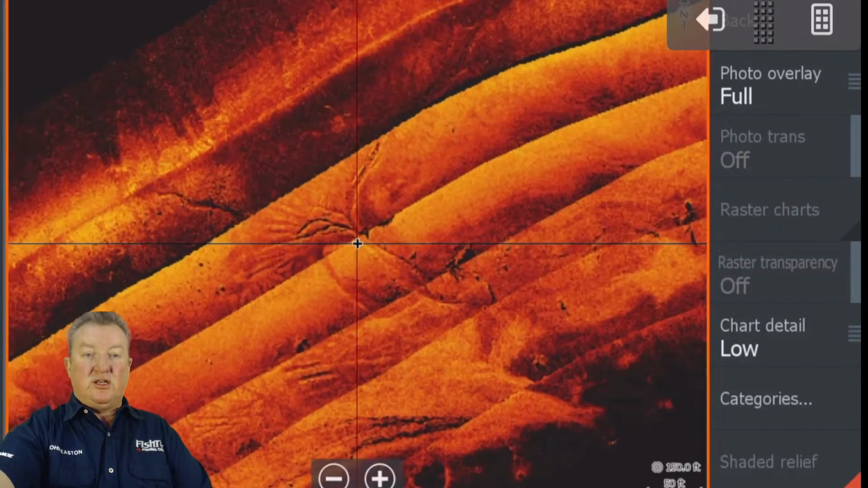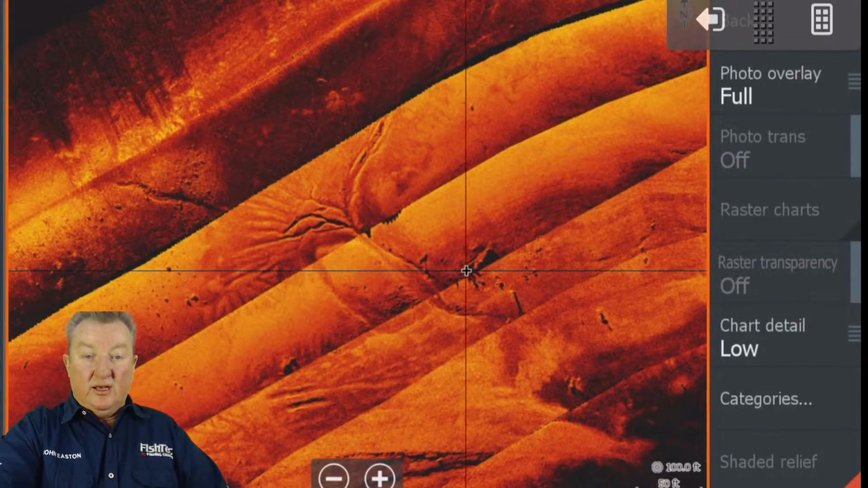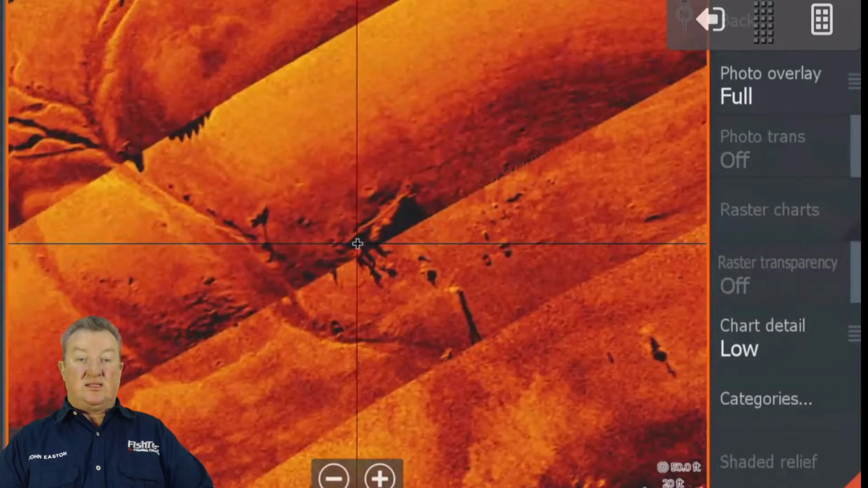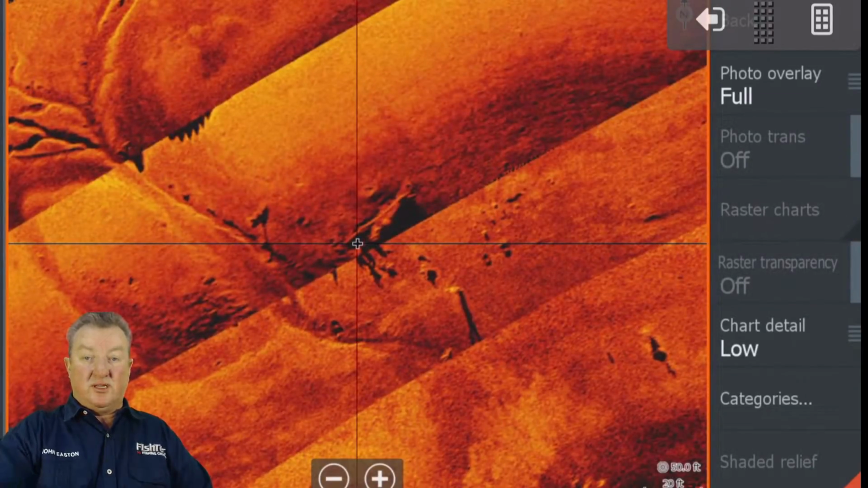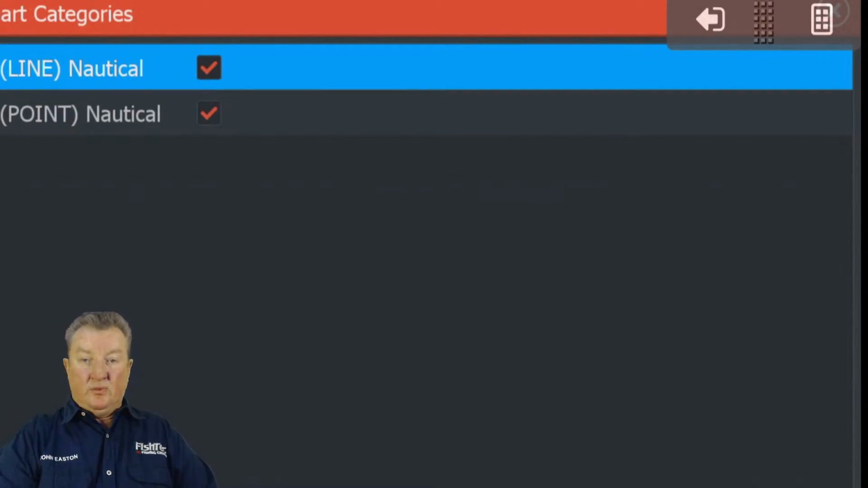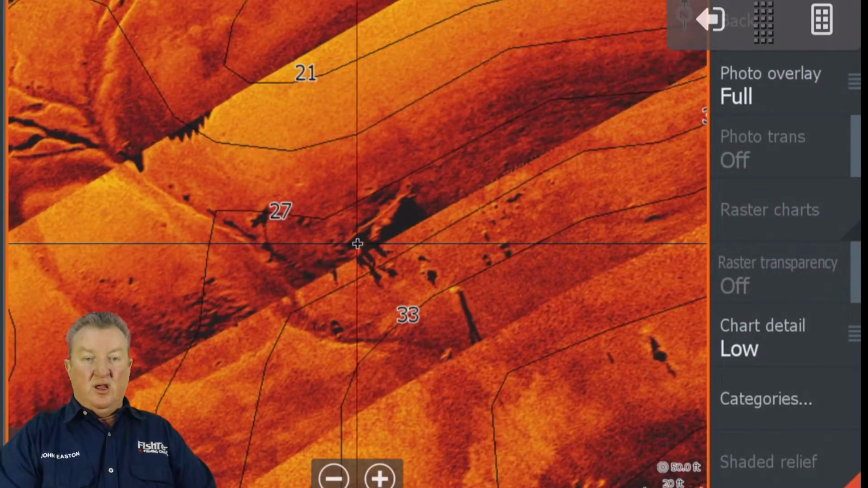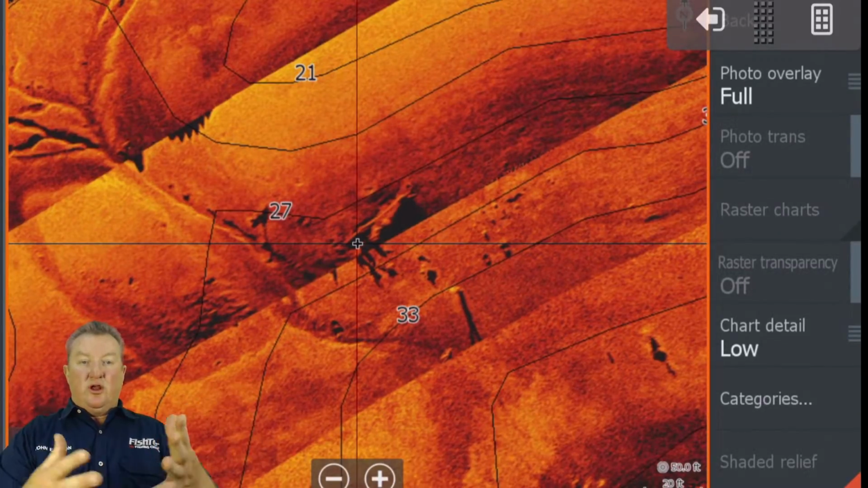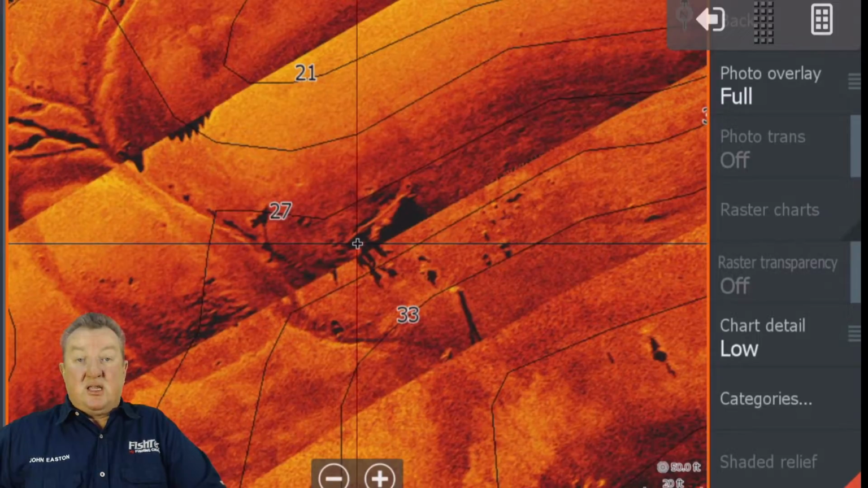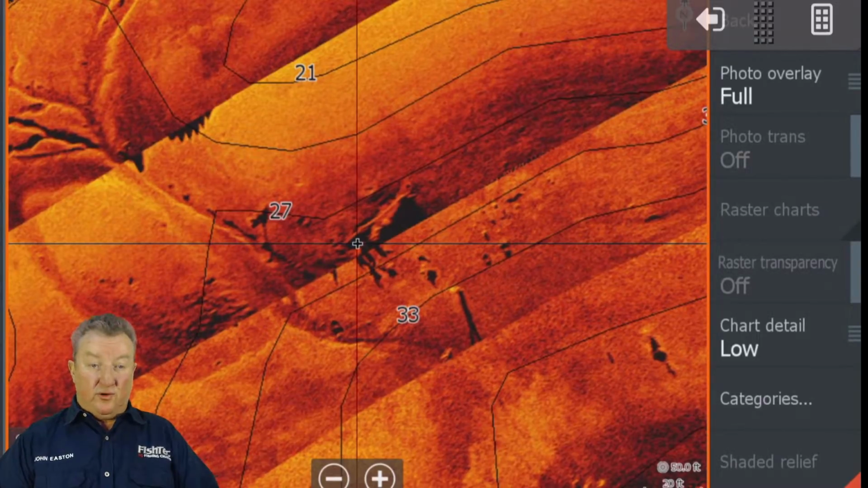But if you're sitting at home and you find something interesting and you want to know what depth, for example that old stump that's lying there, you want to know what the depth is when it was at 75%, go to your categories and turn the lines on, and you'll see 27 plus 3, we're on 30, 27, 28. We know at 75% that stump will be in about 28 feet of water. And then obviously as the dam rises or falls, you'll just have to compensate for that.